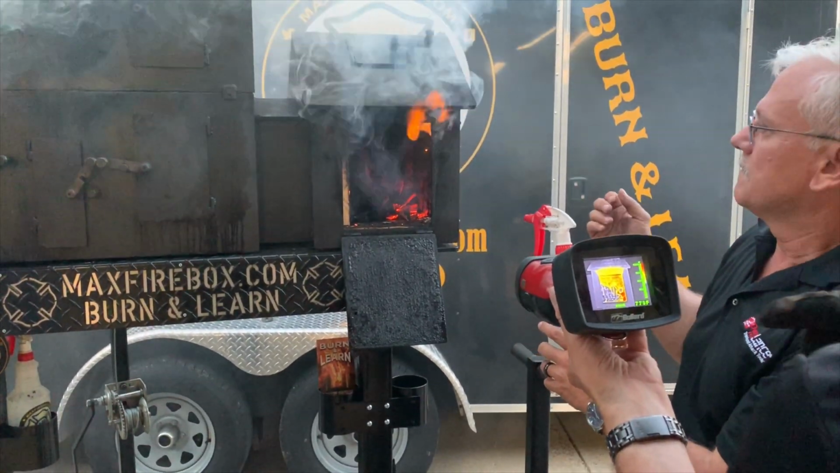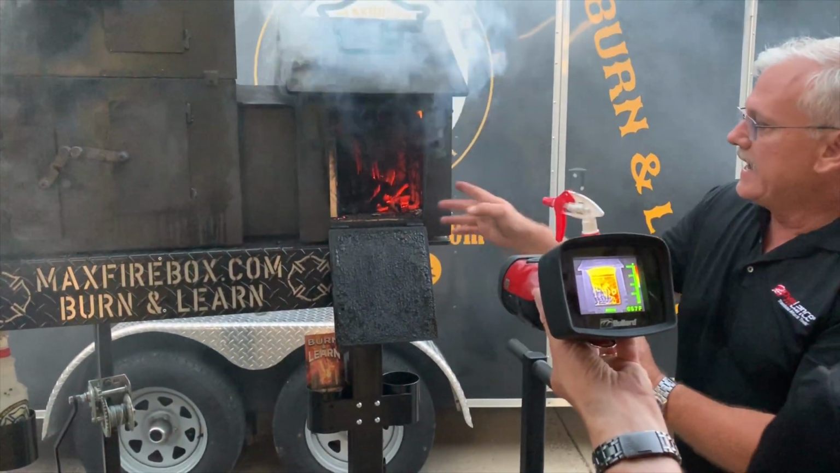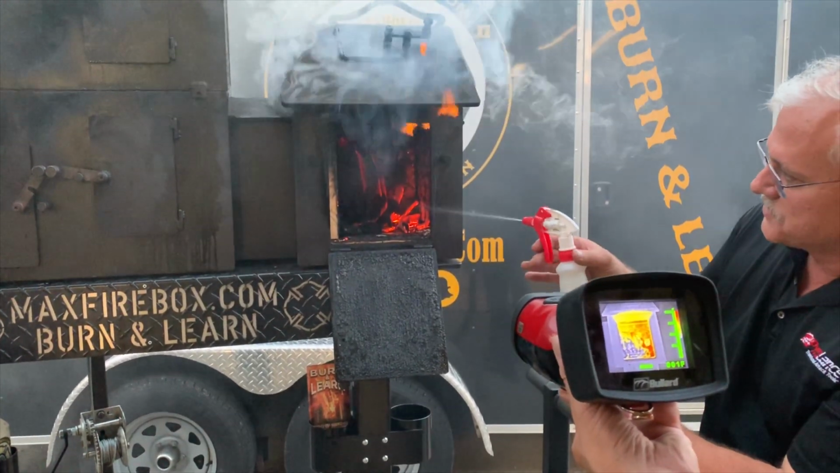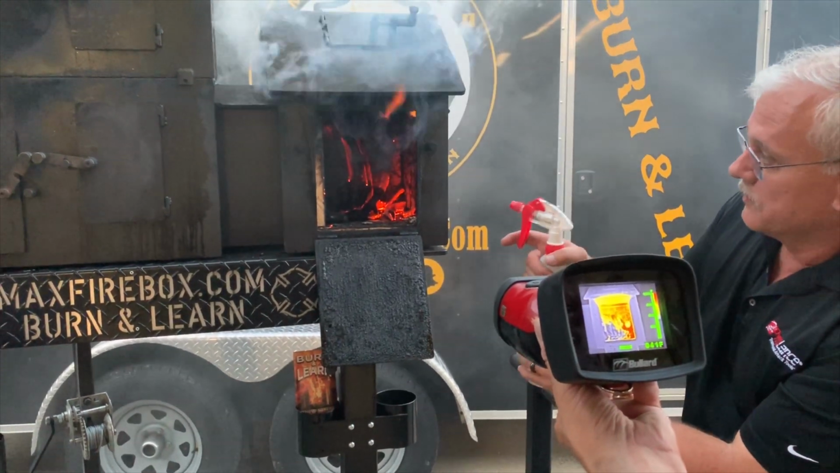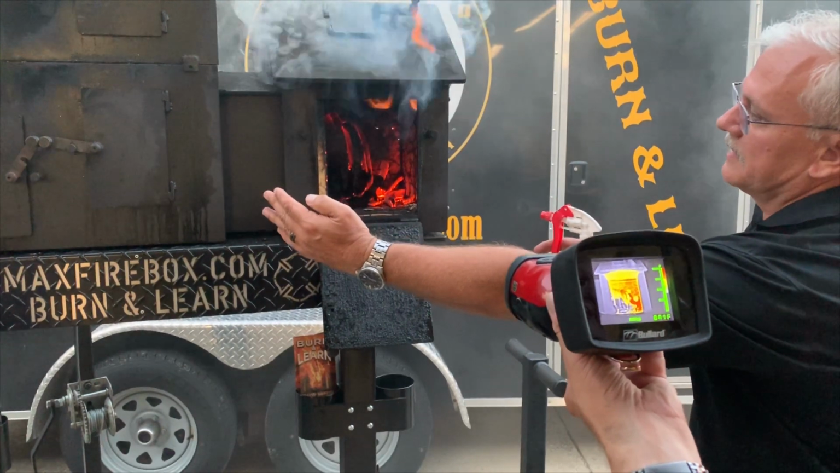And it shows on the camera. I'll kill it. It really shows on the camera how you're killing the heat. I'm on a solid stream right now, and I'm penetrating the substrate. I'm actually putting wet stuff on red stuff. I'm not at this point in time cooling gases, like we were doing there.